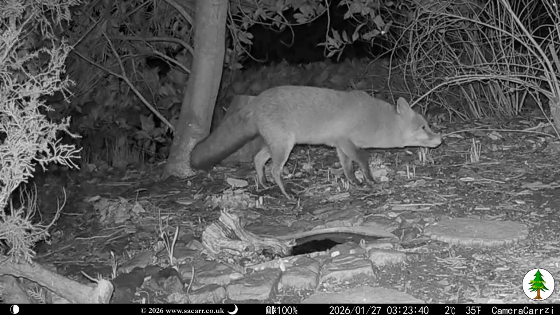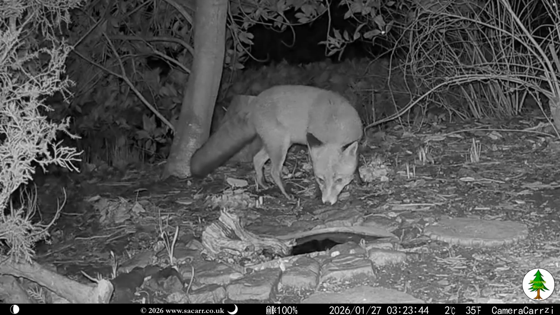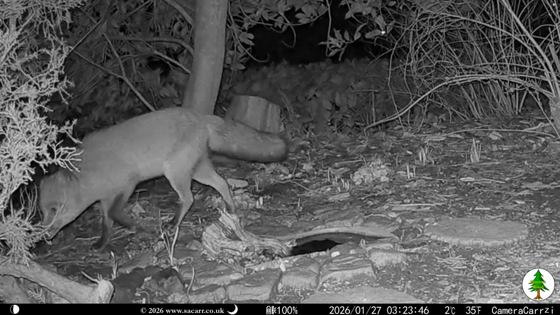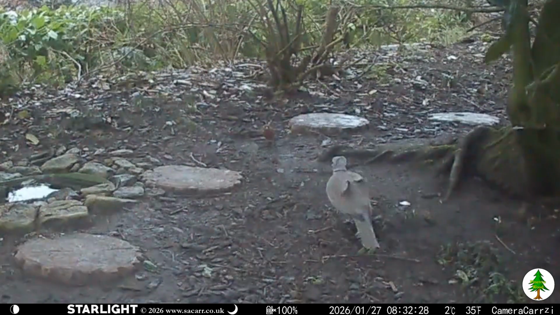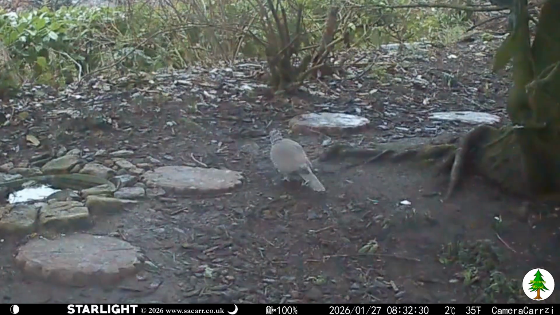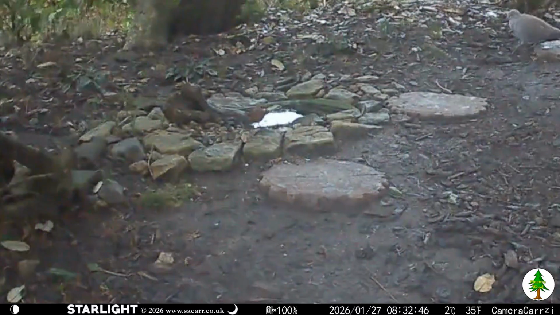It was 3:23 before there was any action on the 27th, with Ginger seen by the pond. The dove chased off a chaffinch at 8:30, but it was back by the pond a few minutes later. The wind had also picked up once again.